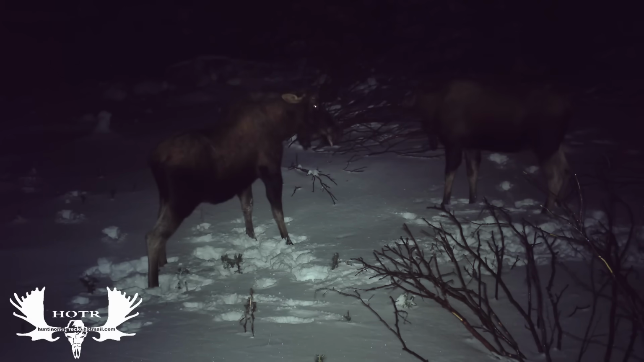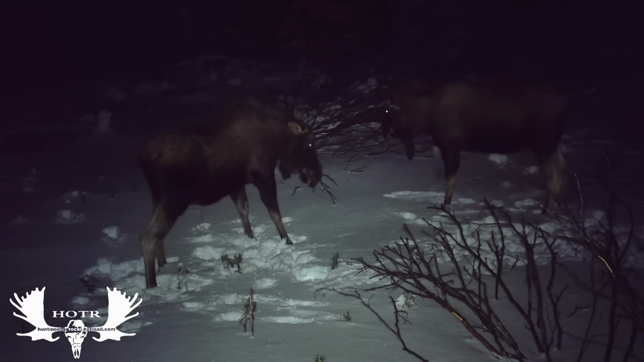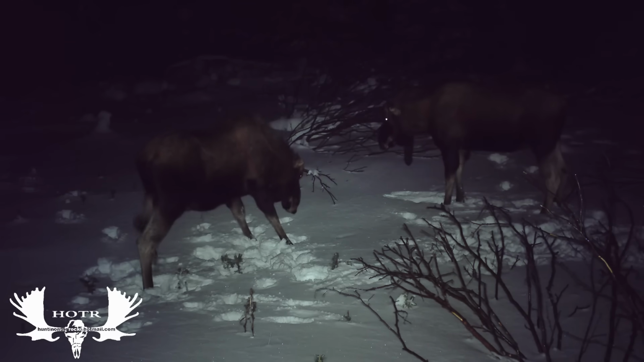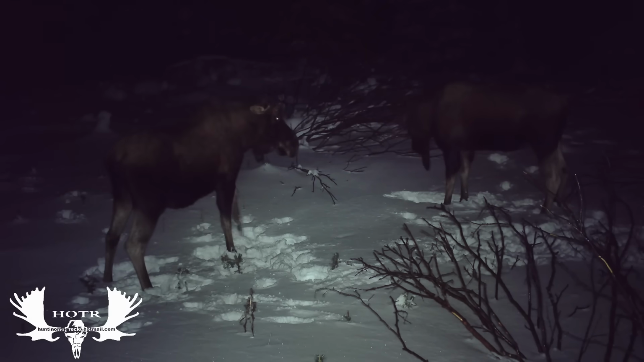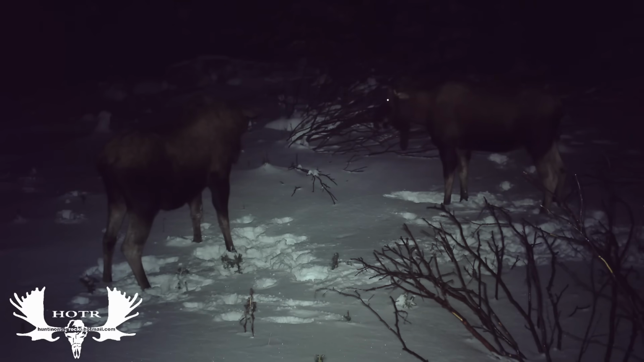Well, this concludes the footage I got of these moose. I hope you enjoyed it. I sure did. I thought it was pretty awesome to watch these moose feeding on that birch and getting into fights and losing their antlers. It was pretty exciting, and it's not something you see every day, that's for sure.